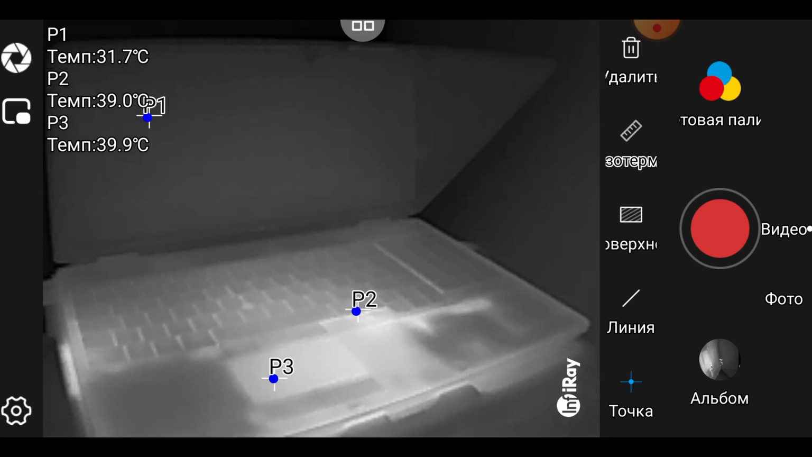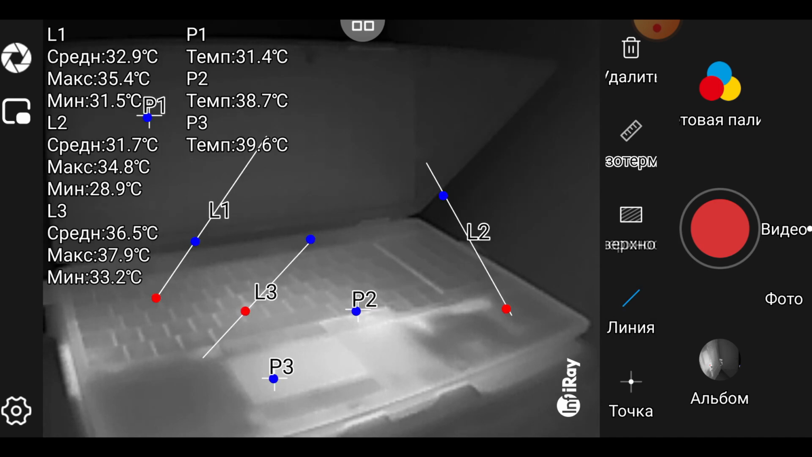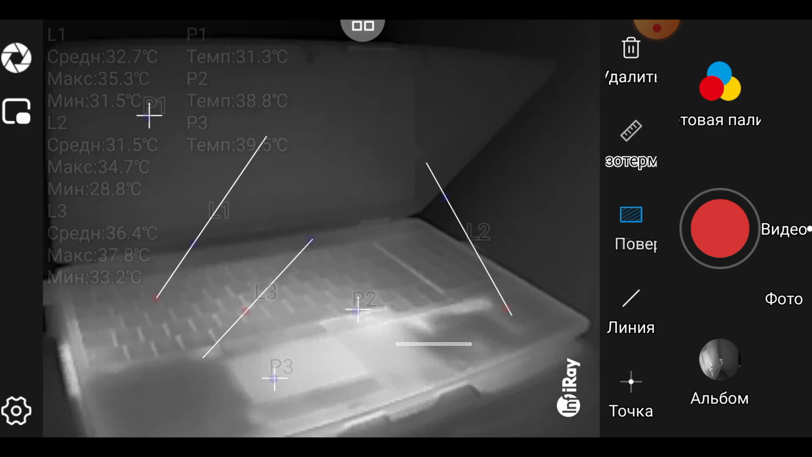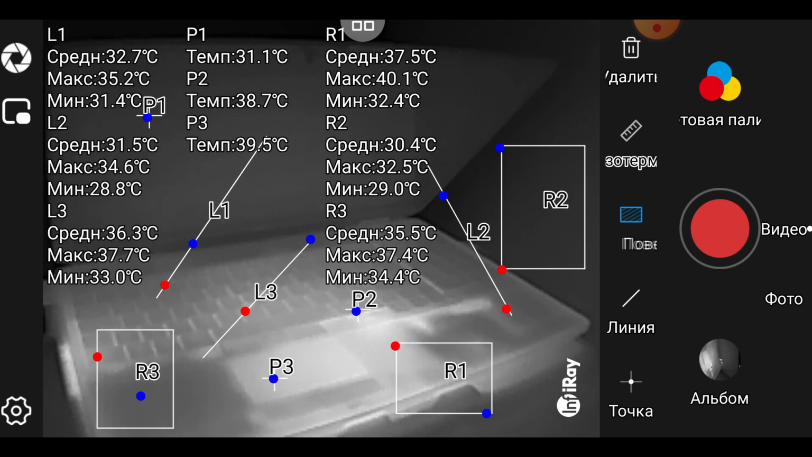We can also mark lines. Here's 1, 2, 3. We display the average, maximum and minimum temperature for each line. We can also select areas. Here we click, make one area, a second area and a third area. And the thermal imager also determines the average, maximum and minimum temperature values for each area.